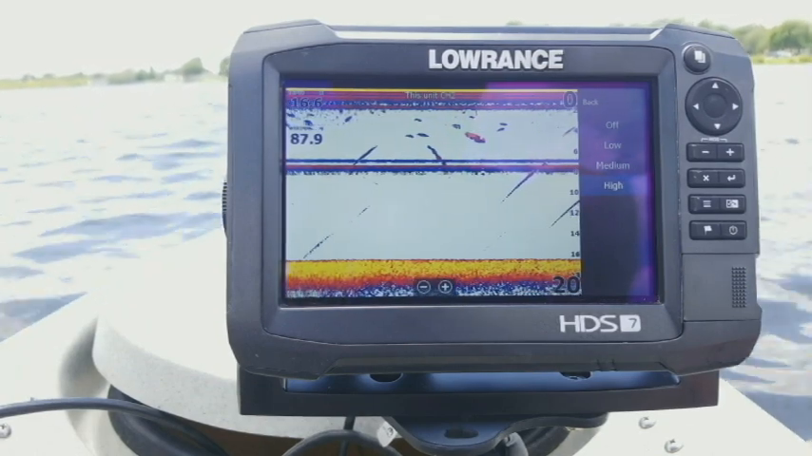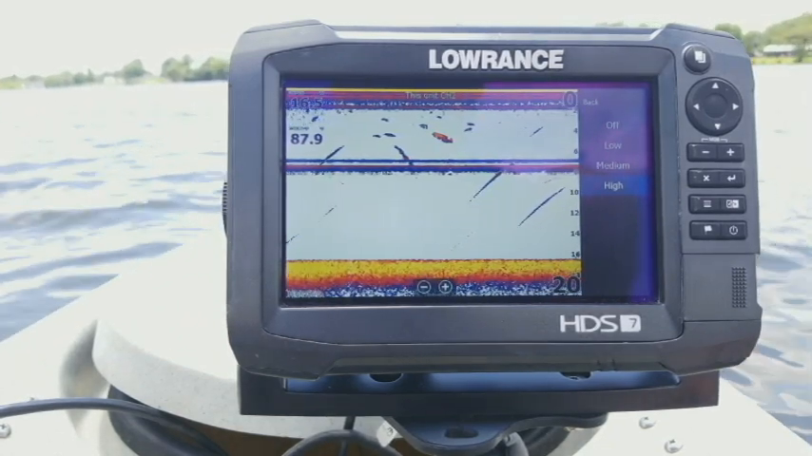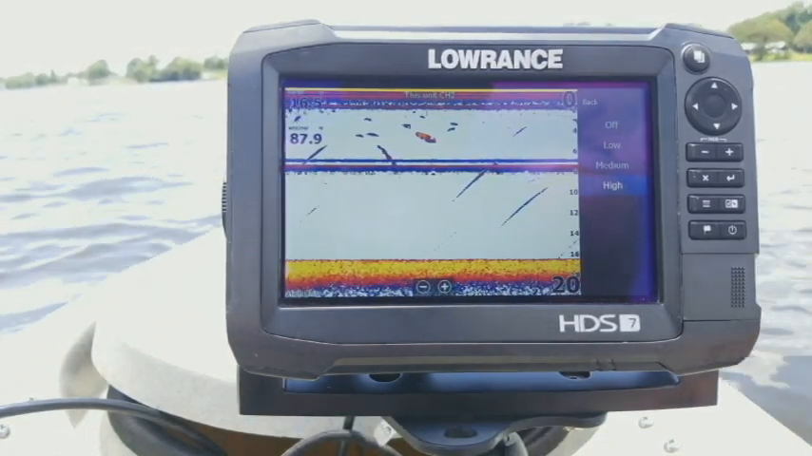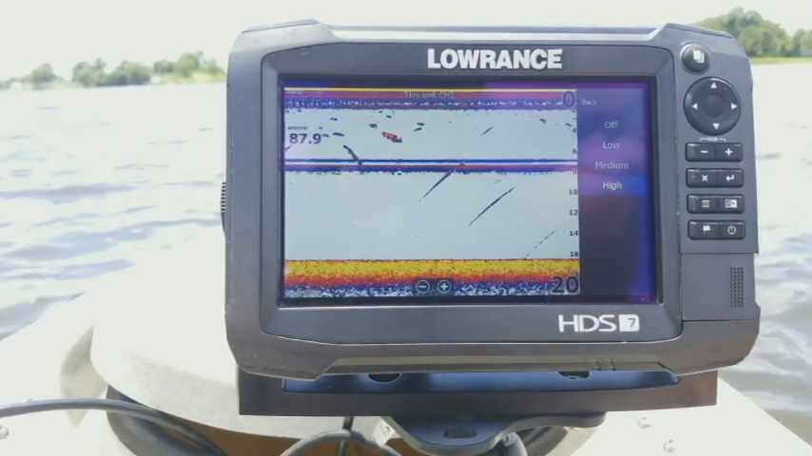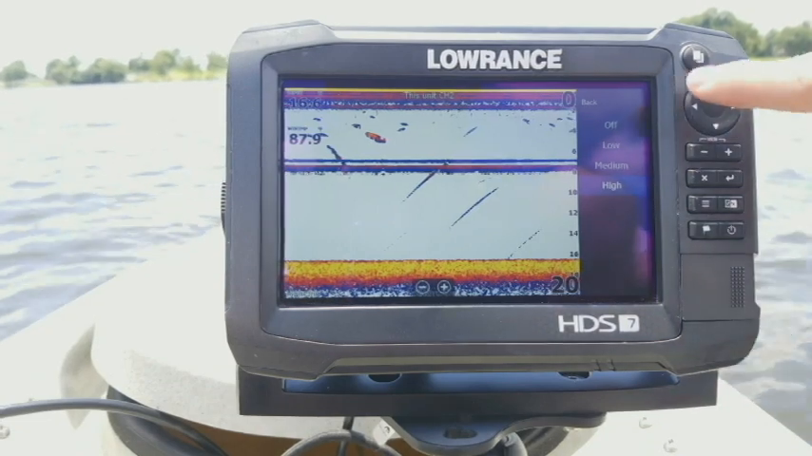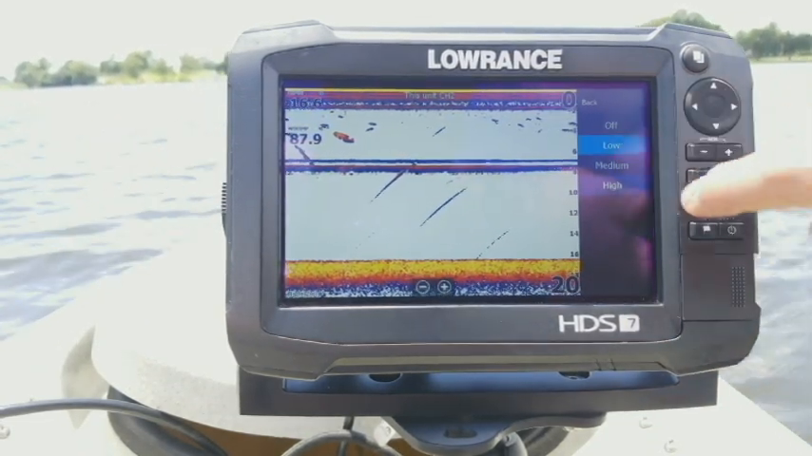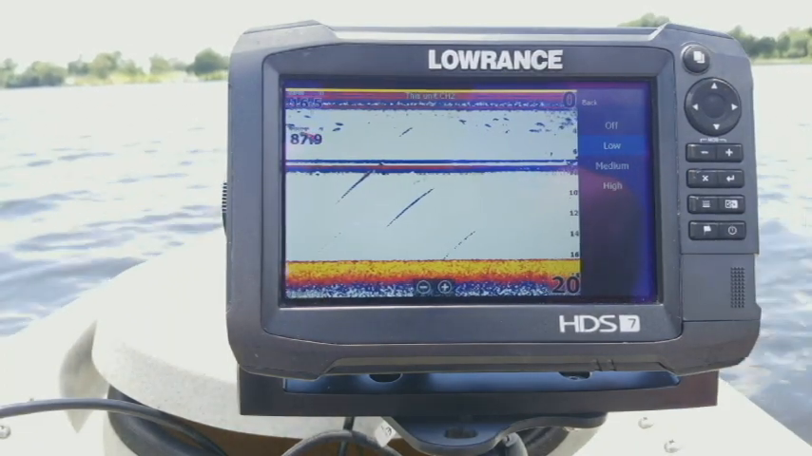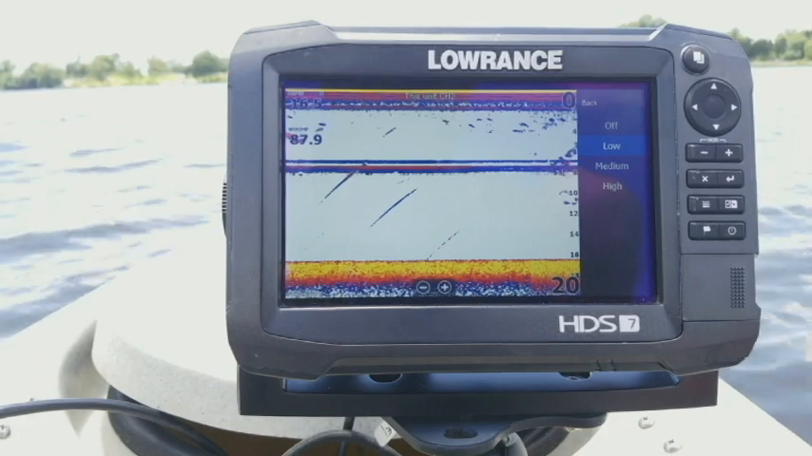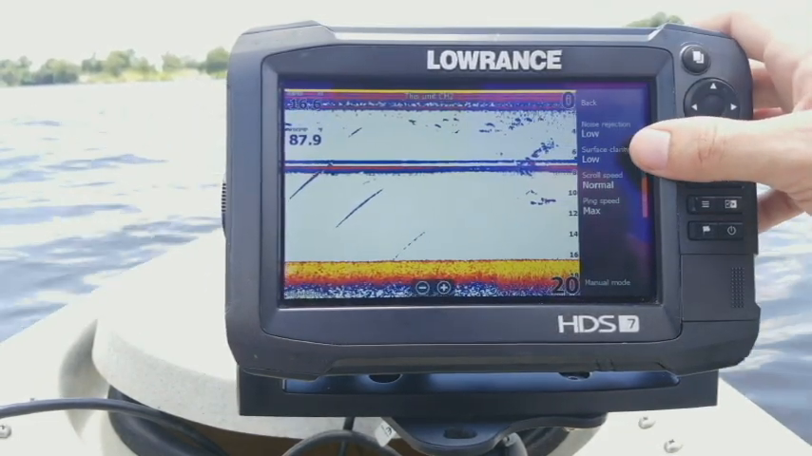The same applies if you're getting vibrations off of your main motor or your trolling motor, or let's say there's a bunch of other boaters in the water that are also fishing the same area and they're also running sonar. You can pick up the crosstalk from them as well, and so then you can go in and adjust it and set that level as it suits you. Now, just in general, I recommend low. It doesn't filter out too much, but it does give me a nice clear picture. So let's go ahead and go back.